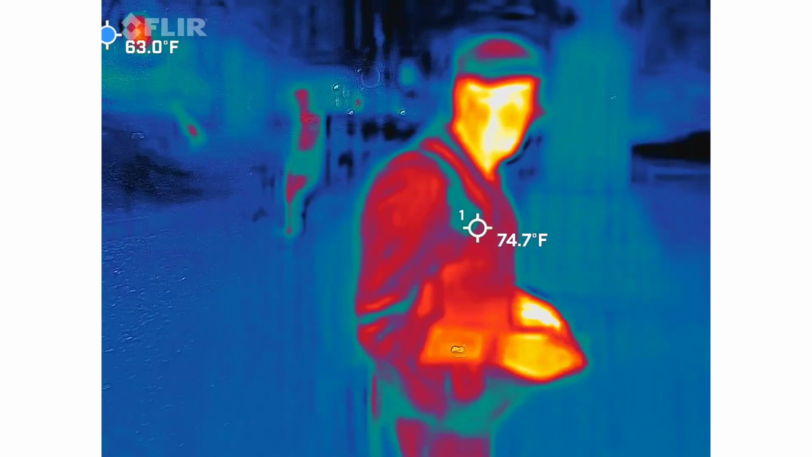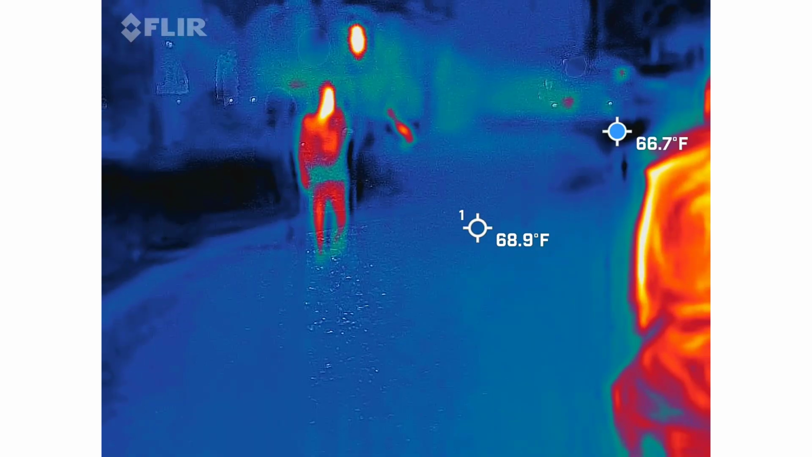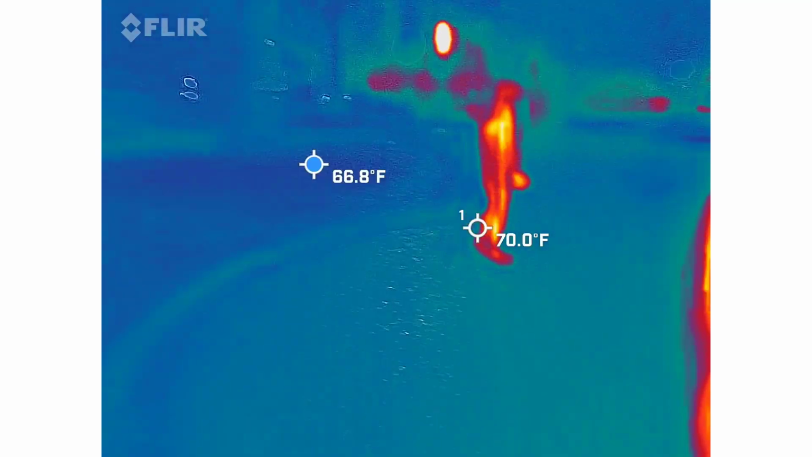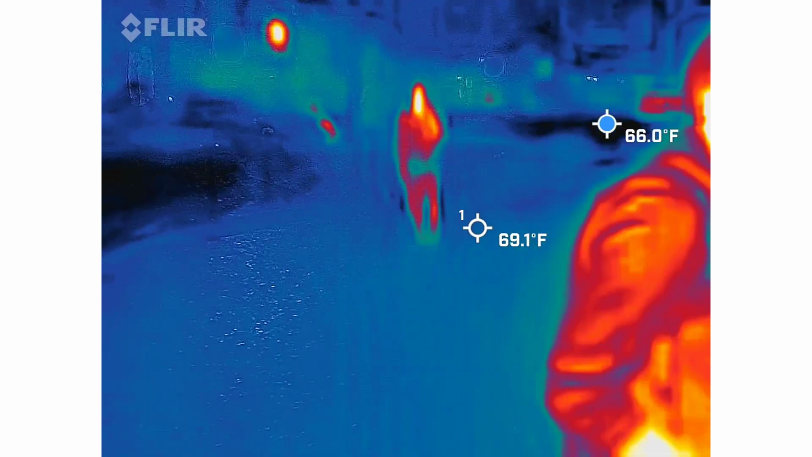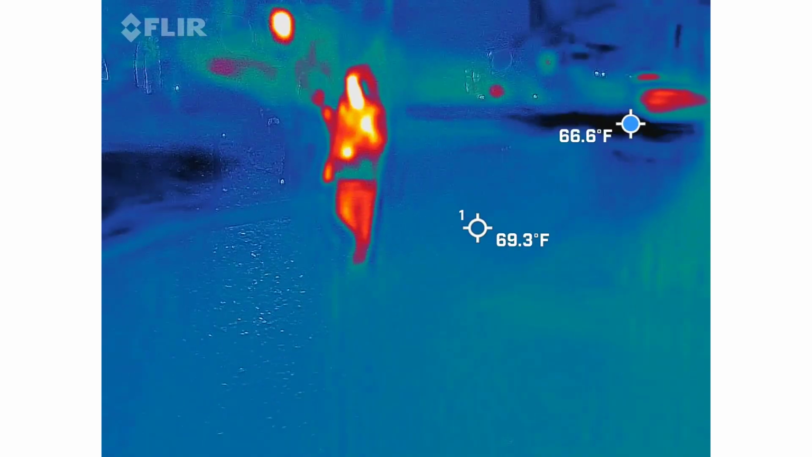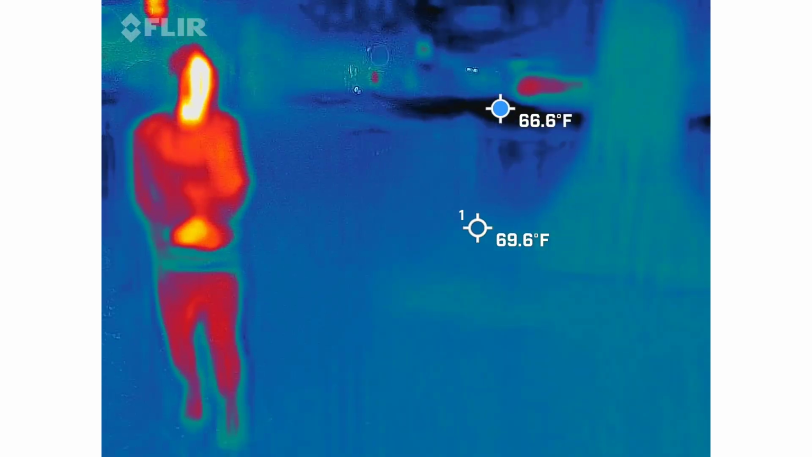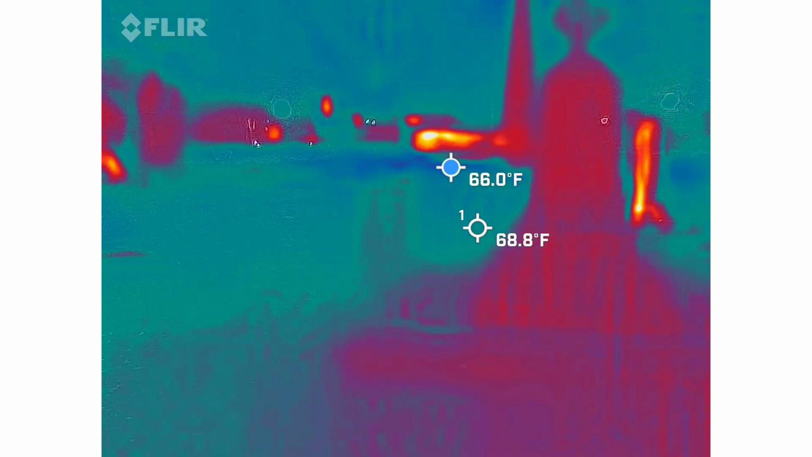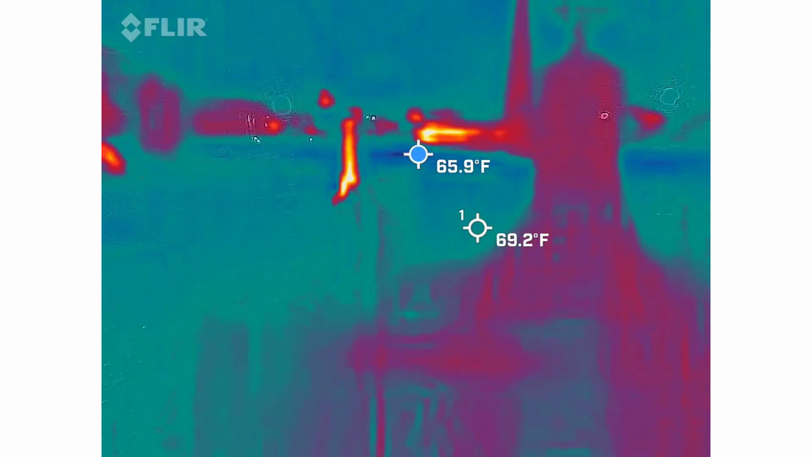Anything crazy coming up on your cam? No. What do you think, Madeline? You got anything? It'll pick up the gate and there's a lot of things in the line here. I feel like it's picking up an actual lawn. That's still good. Nothing on yours right now?